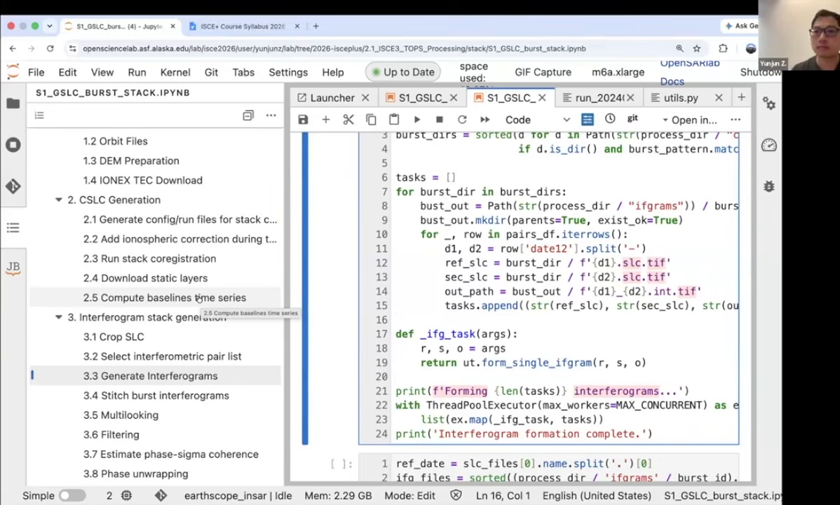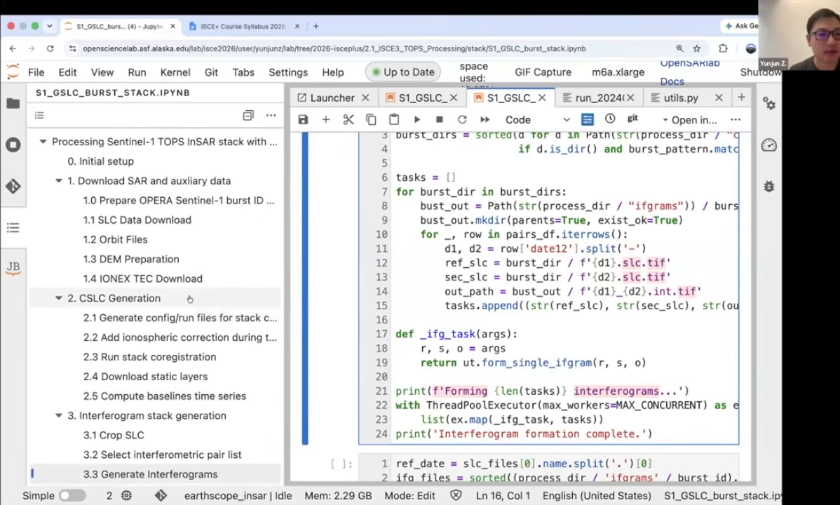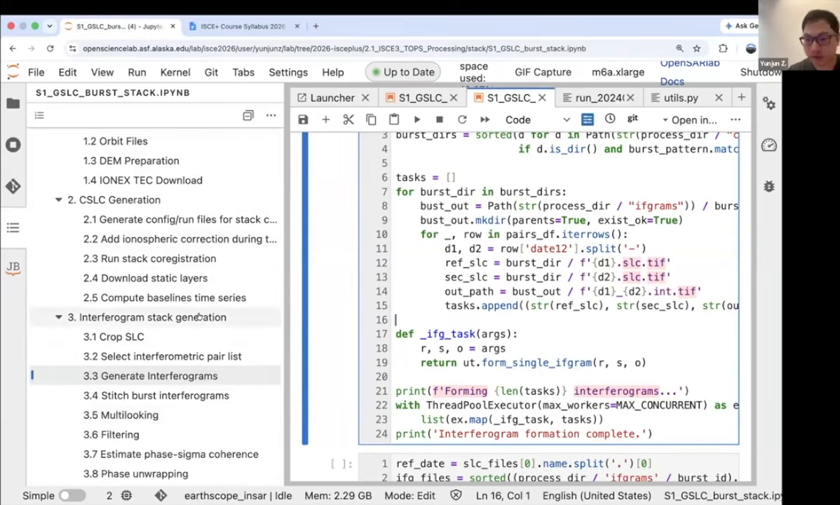So that's basically it. Currently, we still have an open PR, not merged yet, which supports the stack of interferograms generated through the approach we showed here. We're still doing the code cleaning, and hopefully it will be in the next release.